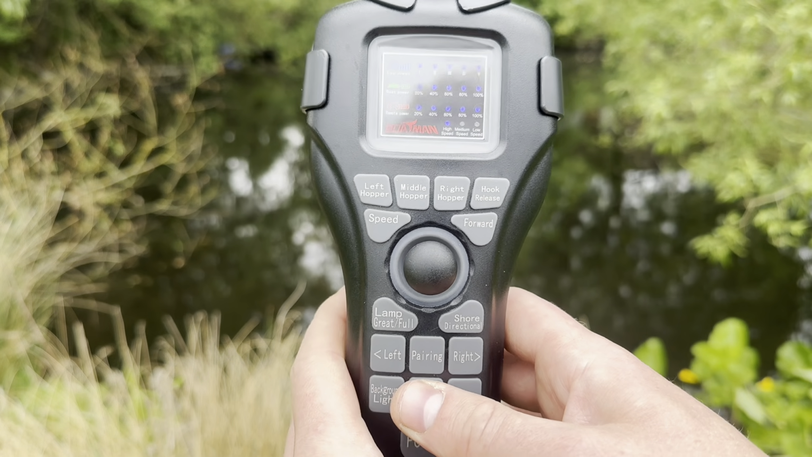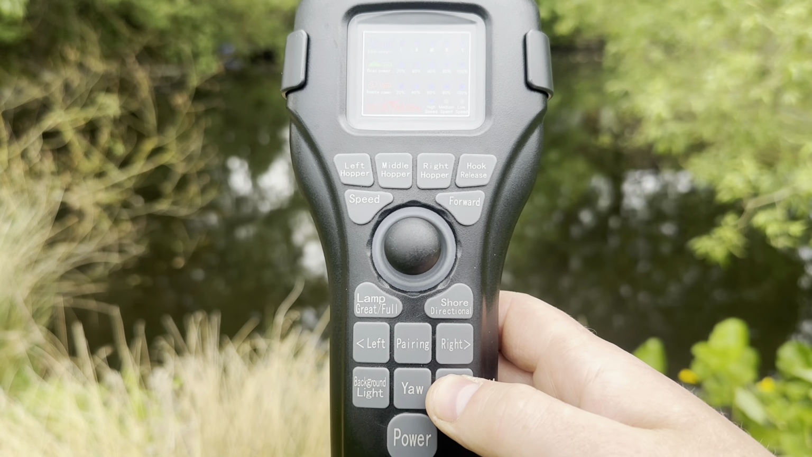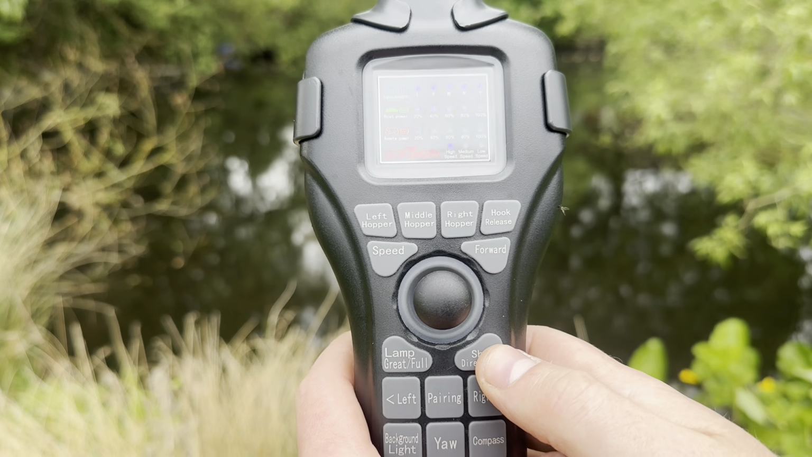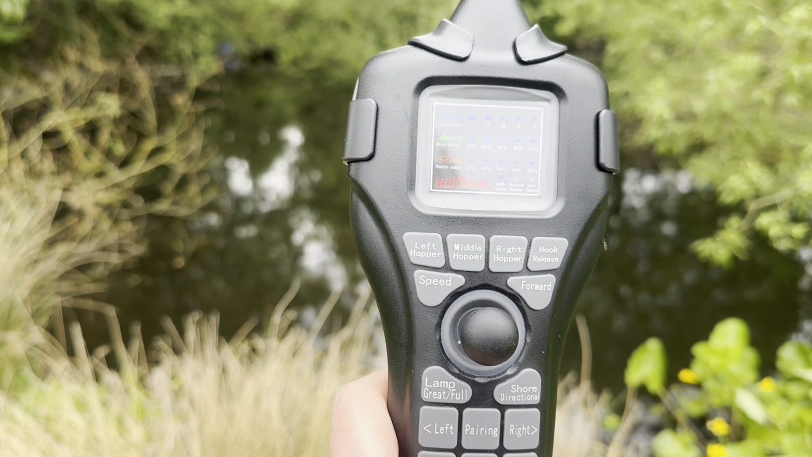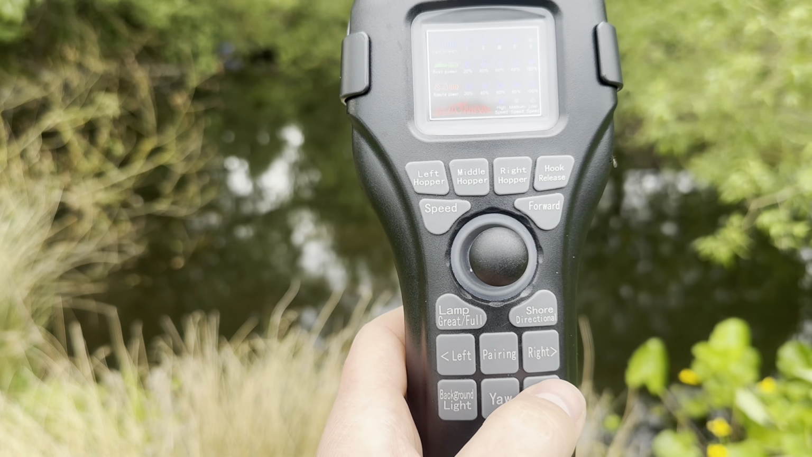But that is how to adjust your yaw control. Then lastly, we have compass, and compass is absolutely essential if you're using the shore directional feature or auto forward. So what you usually do is you send your boat out in the water, get about 10 meters or so away from the actual boat and the handset itself, and then you press and hold compass.